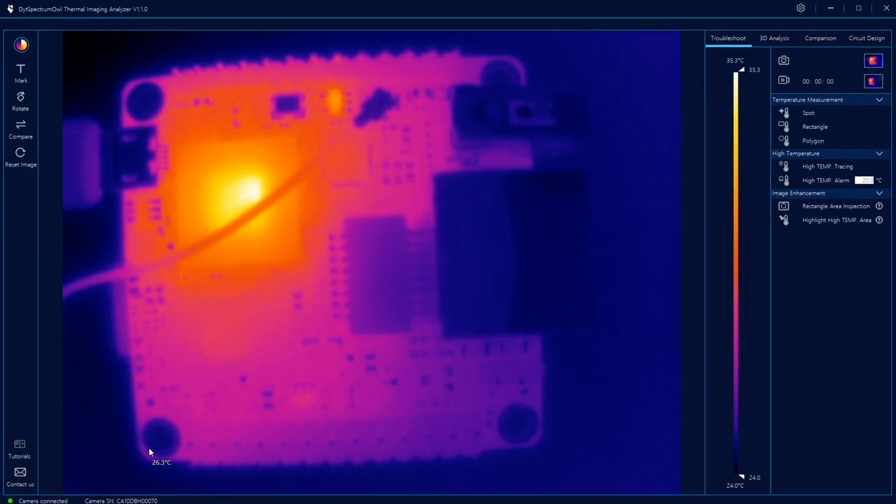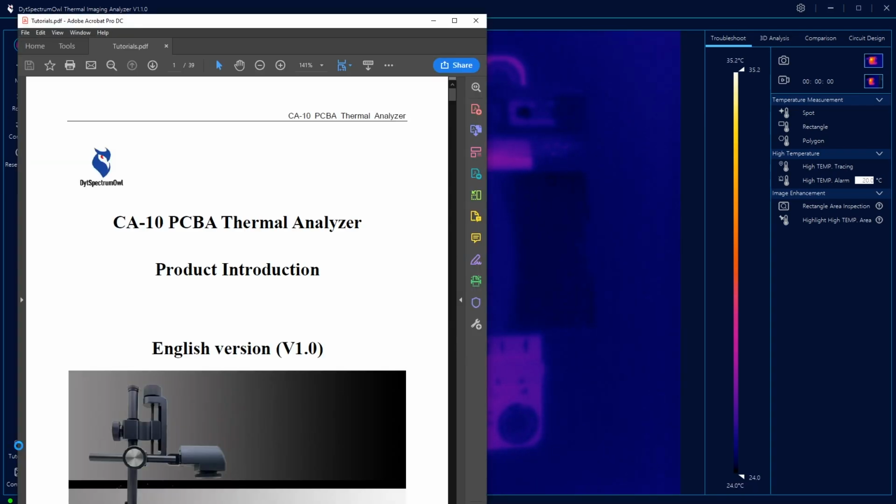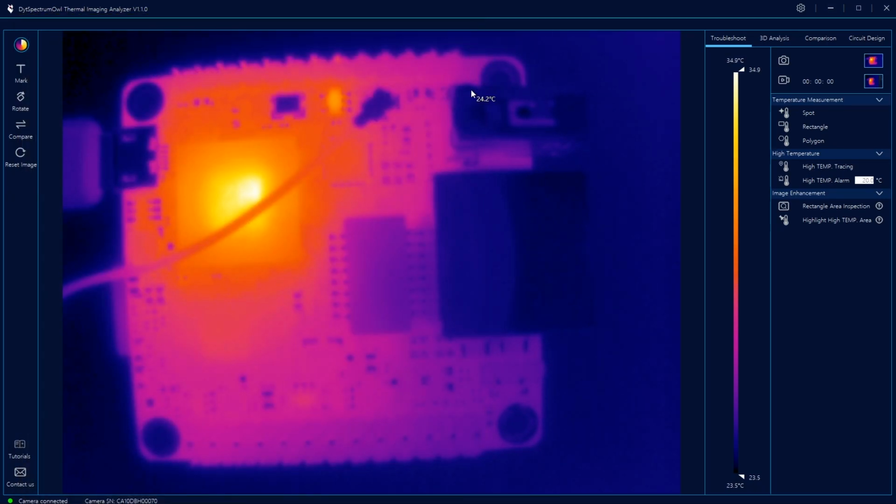Looking at the software interface, I'm going to start with showing you the option of opening the English user manual right from the app, but I don't think you'll need it as much because most tasks are just intuitive and work as you expect them. And I can't possibly cover all of the features they offer in this app. It's feature packed, but I'll just go over them briefly. On the right side, you have the different operating modes. Troubleshoot being the default one.